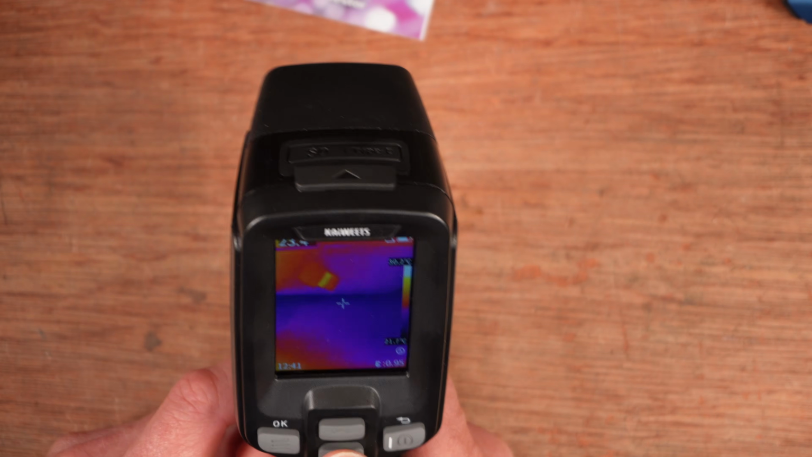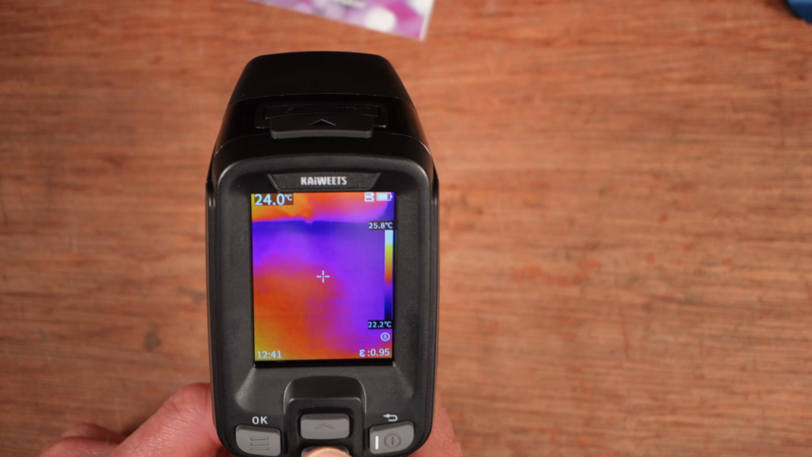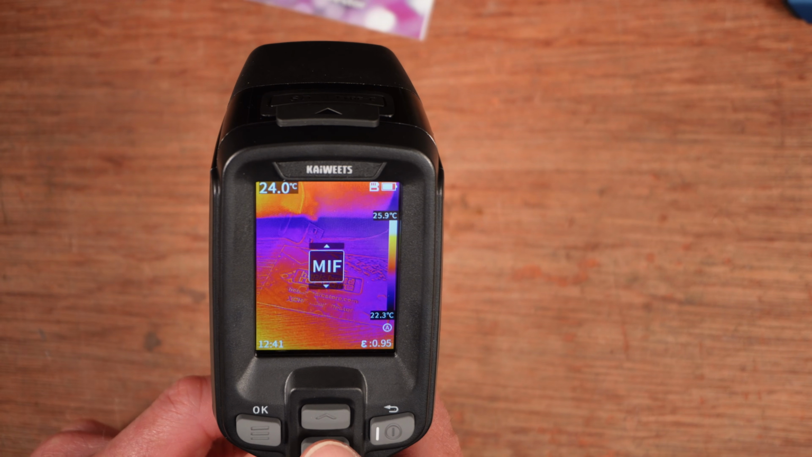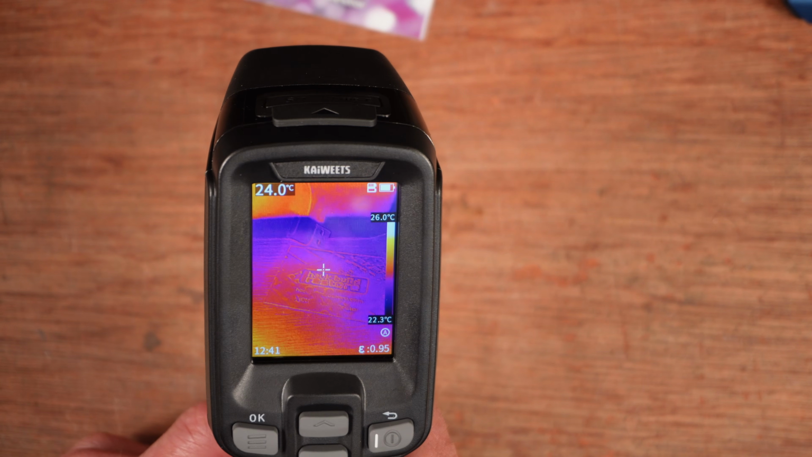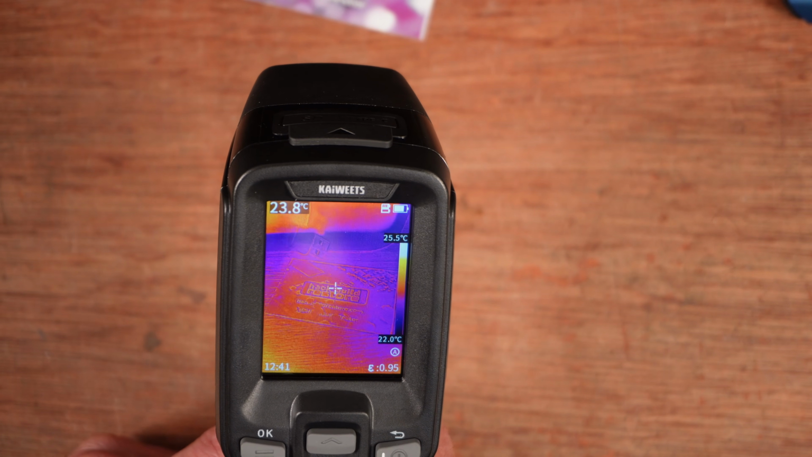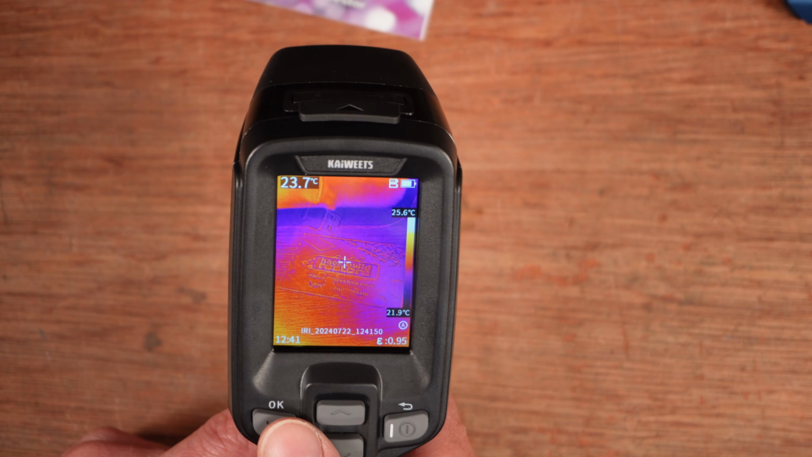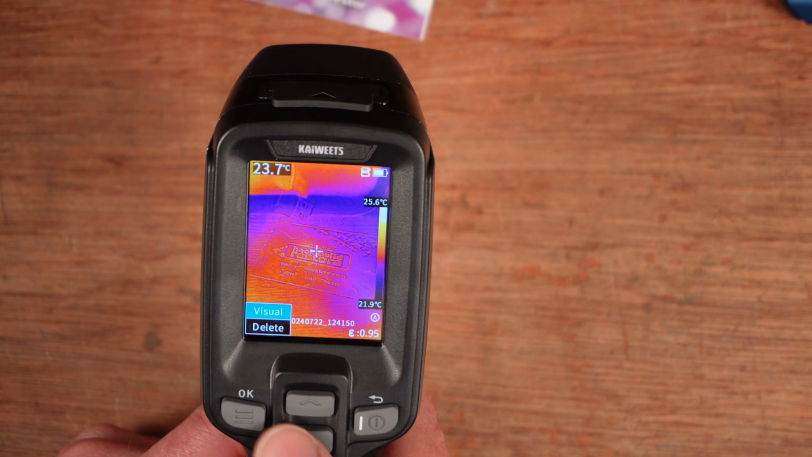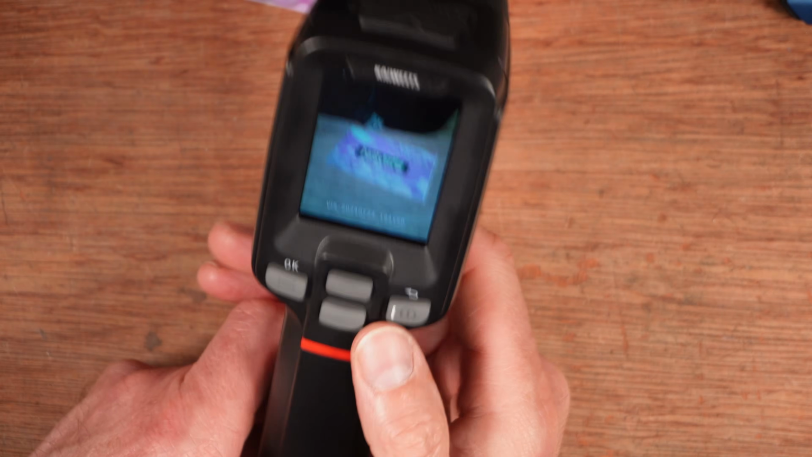There's infrared only, so now I'm pointing again at that business card, and there's no image. But if I then go to MIF, I love that acronym. That works well. I will take an image of this. So you pull the trigger to take an image and then press that to save it. And then you can go into the gallery to review it. It will save a thermal image and a visible light image, which are both on the memory card, and then you can download them to your computer as you wish.